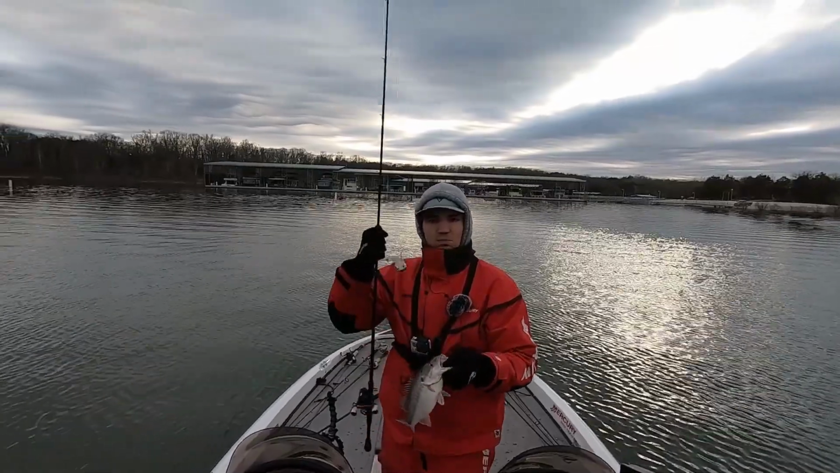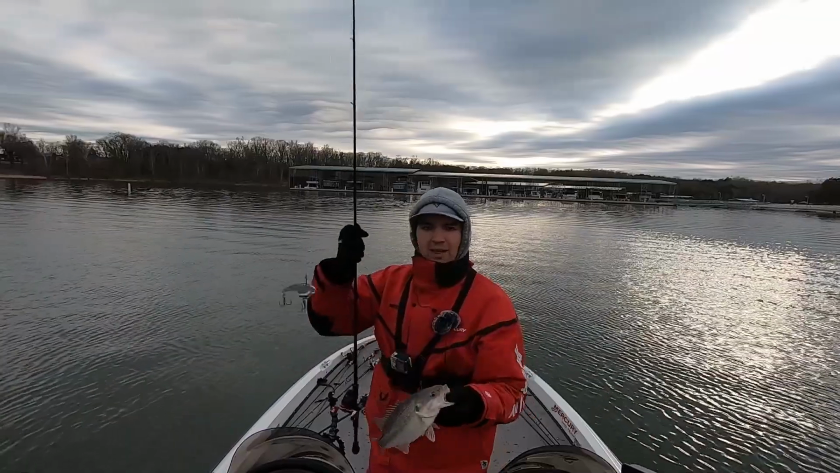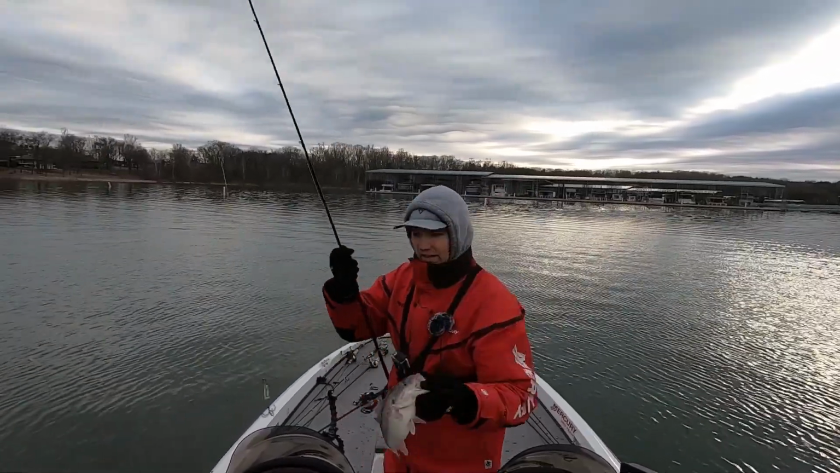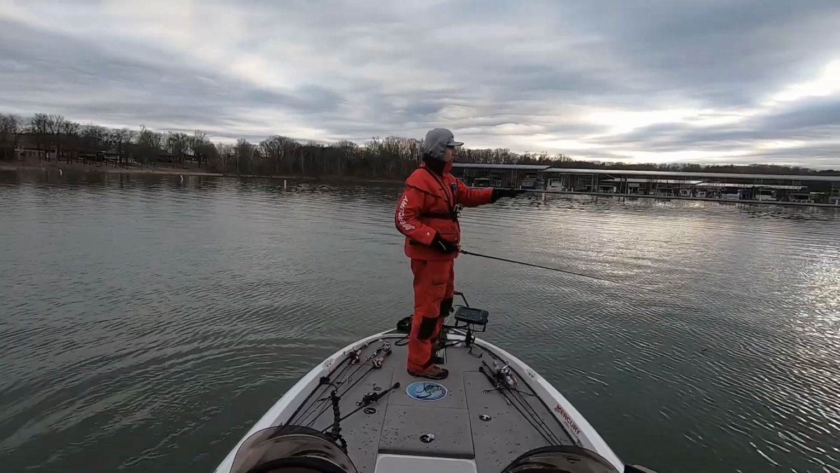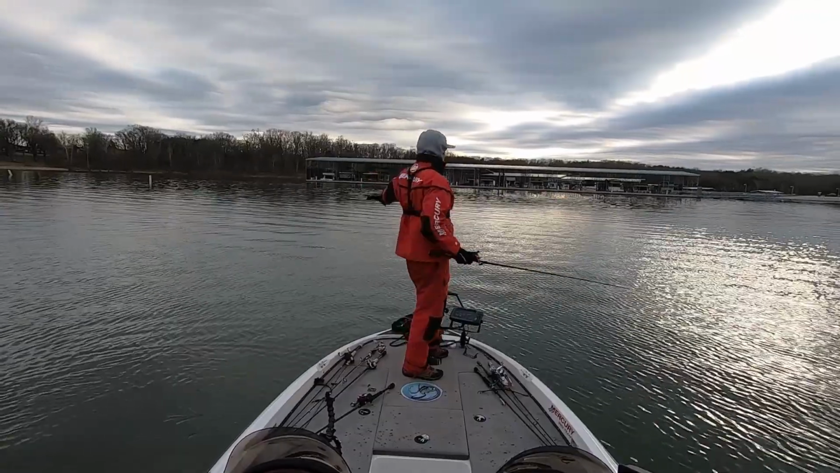A lot of times when they're just missing that football jig, a lot of times on these cloudy sky days, they'll do that. Picking up that blade bait or some other bait that's kind of like a moving bait, sometimes we'll get those fish in the boat a little bit better. And so definitely try that on these cloudy days. On the sunny days, those fish will lock down on the rocks a little bit better, and you won't have to worry about them missing the football jig, and also it'll cause them to roam a lot less.